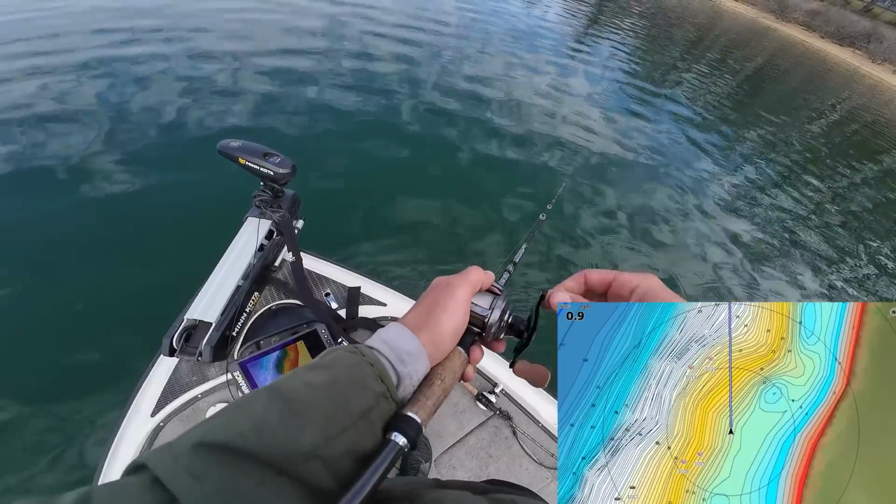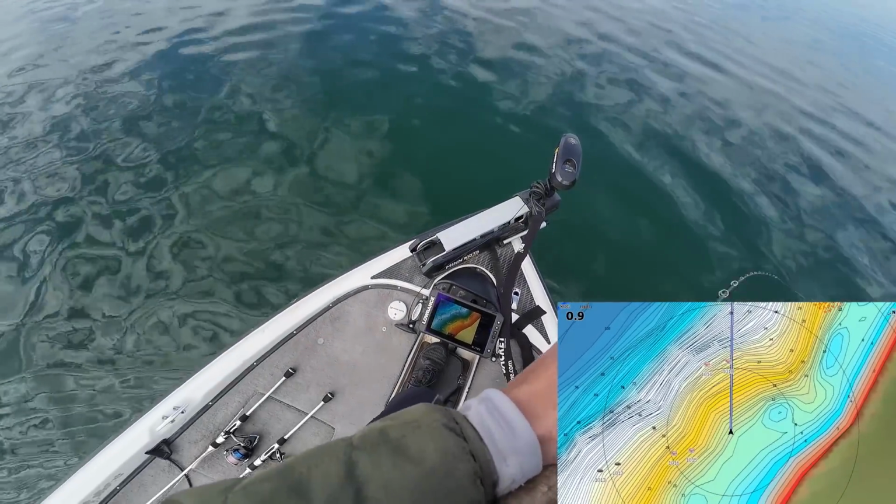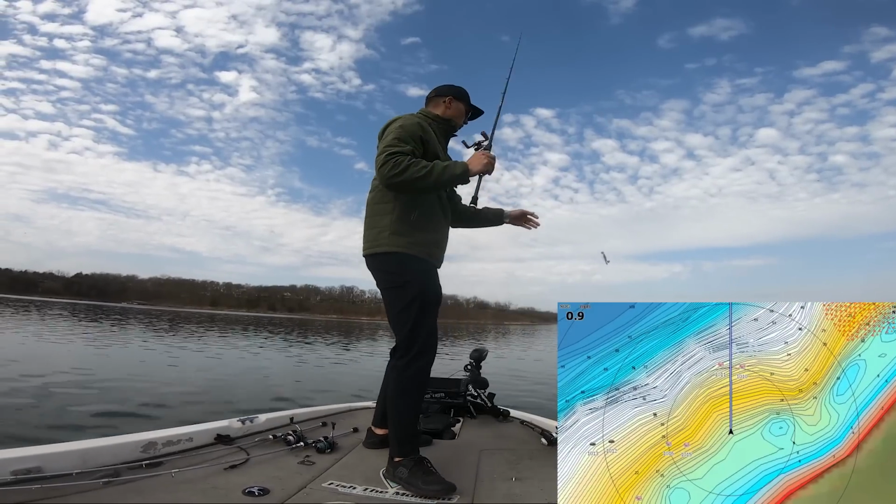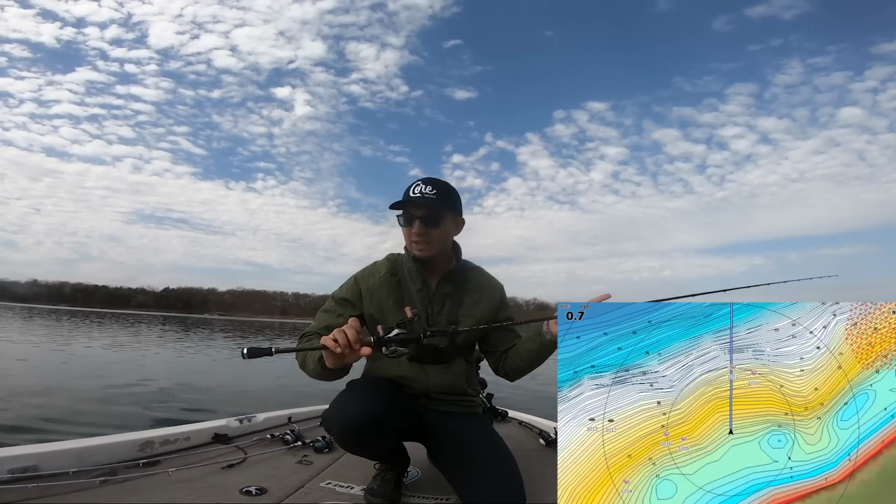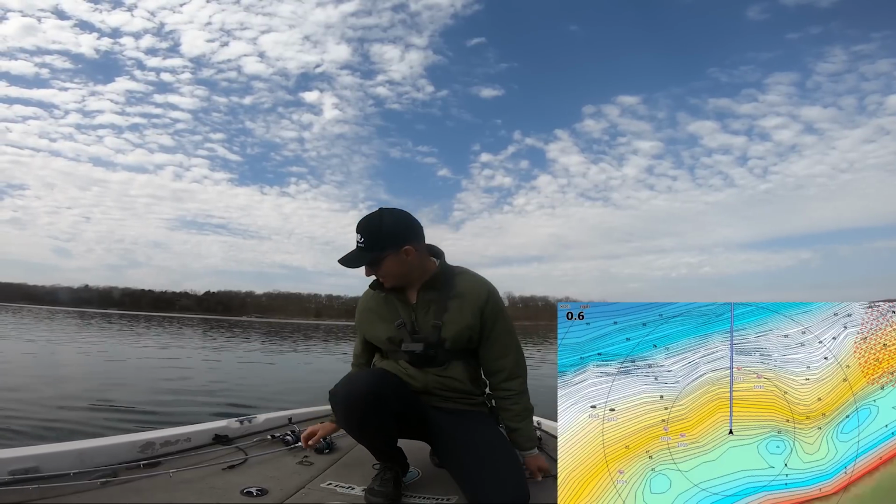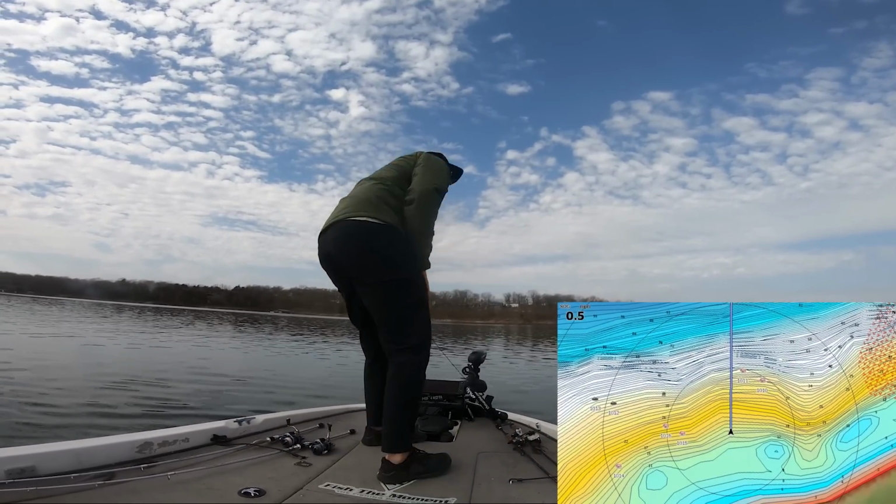So what I want to do is get out of here, and I want to run and check a couple more of these points that are against this channel. So let's go graph those real quick, see if we can duplicate this pattern. And even if we can catch one or two more fish kind of replicating this pattern, we'll know that we can keep doing that. And I think that'll be a good enough lesson for today. So let's put these rods up, strap them up, and let's head over, see if we can find another point.